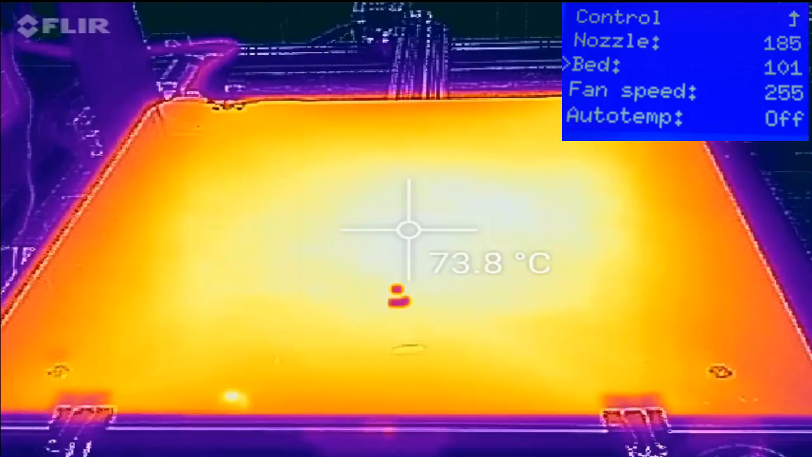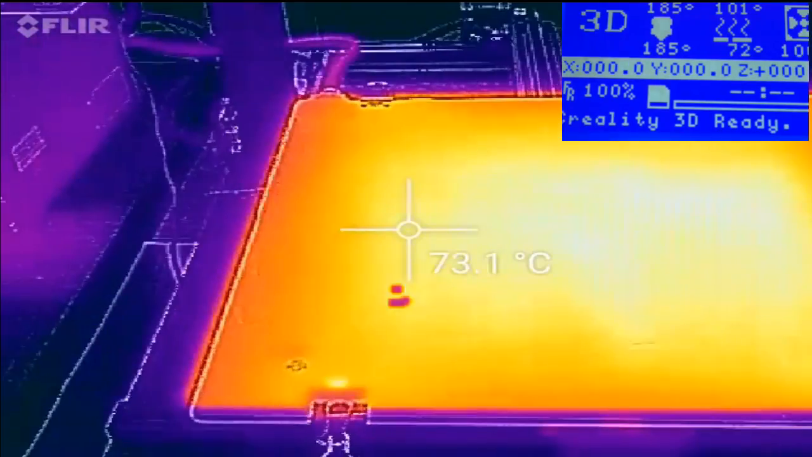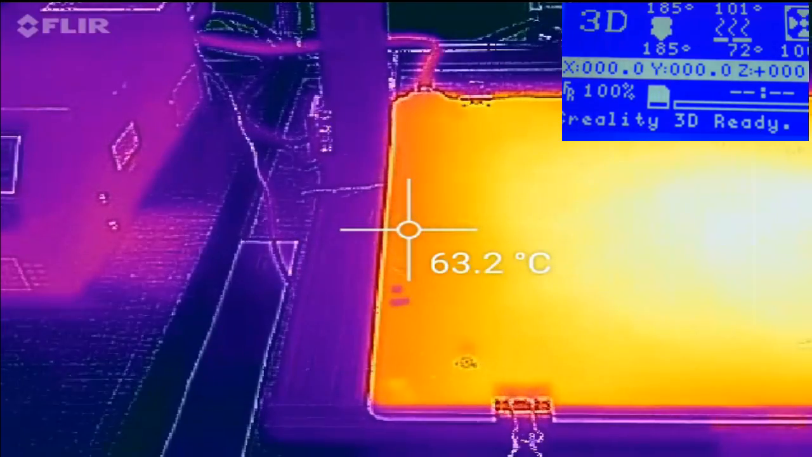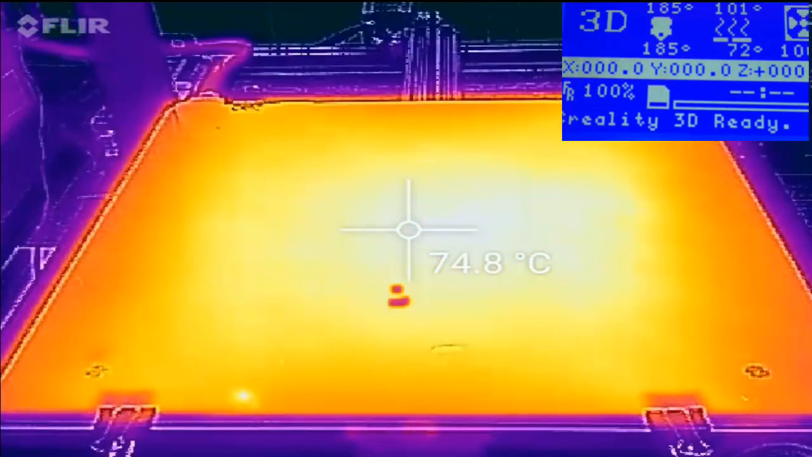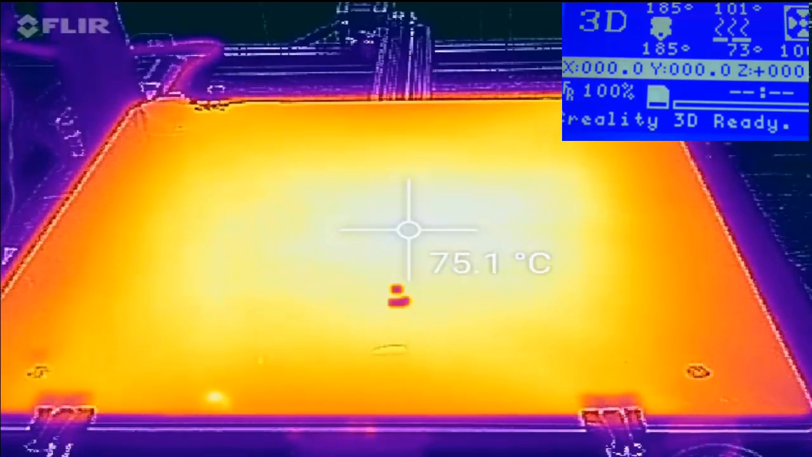Right now I'm about 74 in the center and about 63 at the edges, so about an 11 degree delta between the center of the bed and the edges. So if I take it up, let's see what happens with that.